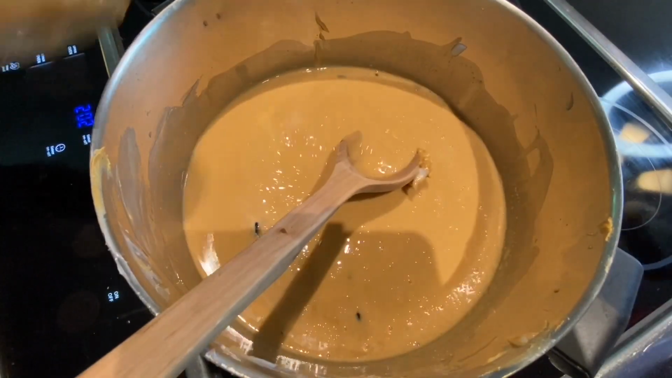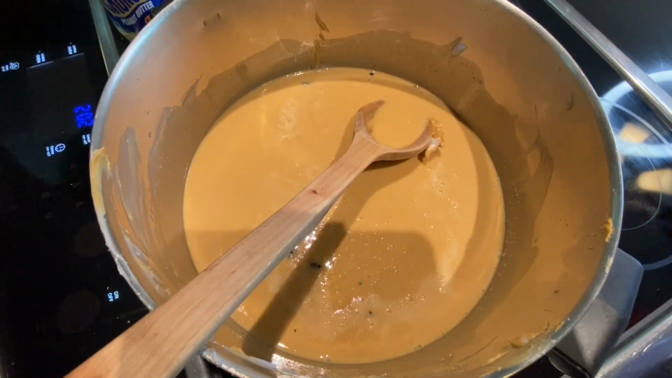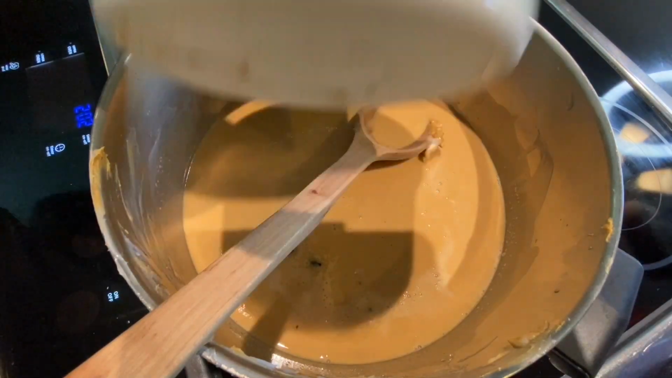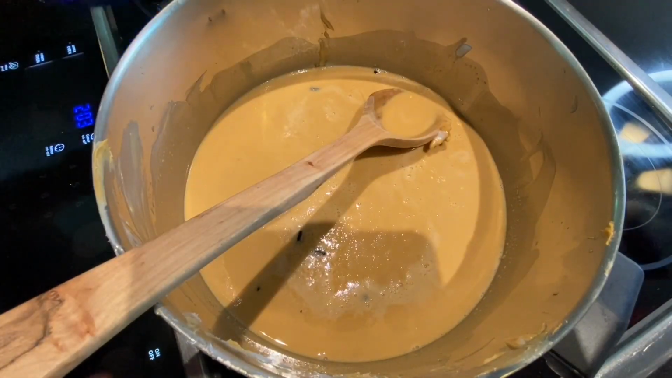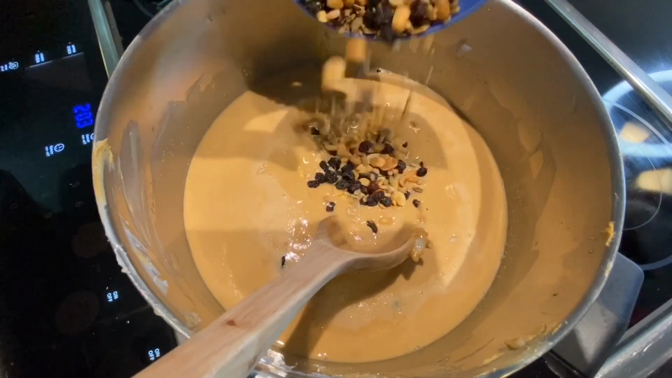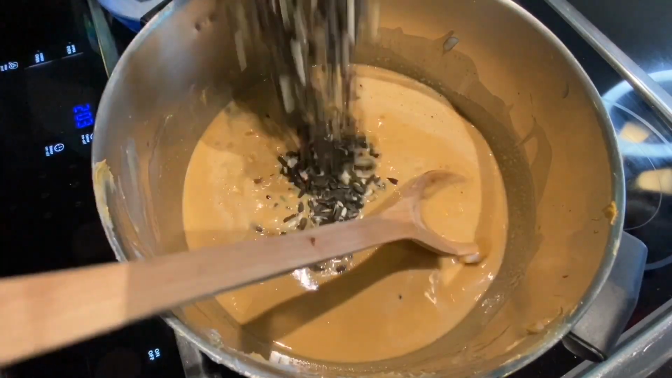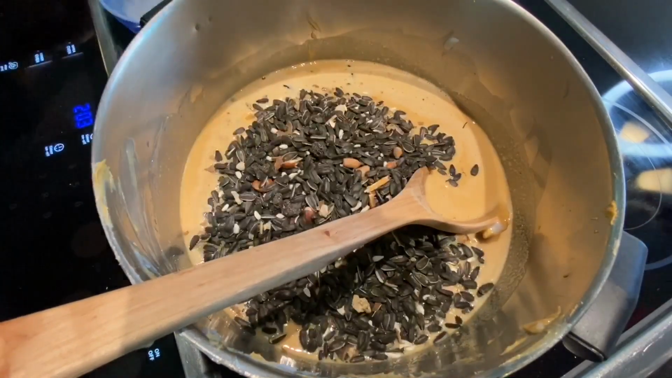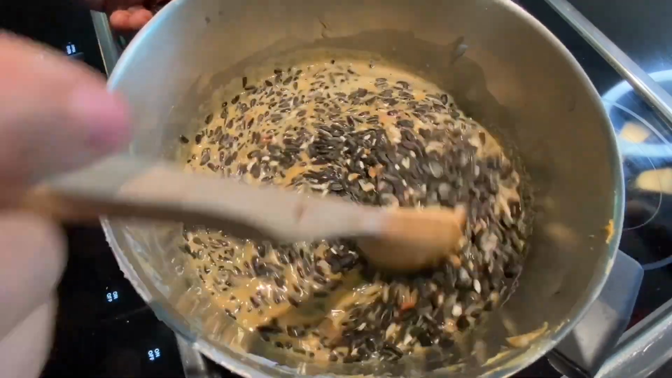So I've melted the lard and the peanut butter. I used a whole jar of Kroger's Crunchy, and it looked like there was about an equal amount of peanut butter to lard, so I just used the rest of the lard. I'm going to add this sweet and salty mix. I ate the fake M&Ms out of them. They weren't very good, but it's got peanuts and sunflower seeds and raisins. 3 packages of those. And this is 4 cups of sunflower seeds. Turn the heat off.